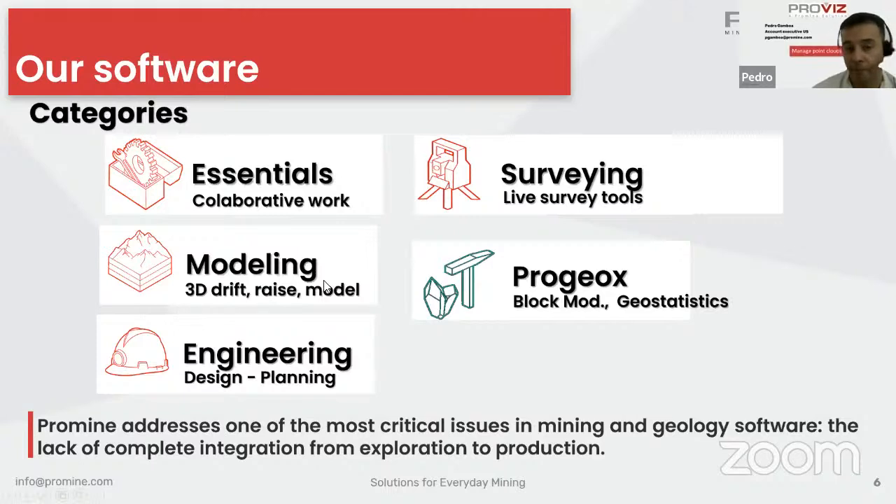We also have a module for doing 3D models, 3D drift, 3D rise design, surfaces, solids, and meshes. We have our Engineer module, which is based on drift planning, mine planning, and drift and stope design. We have our tools for surveying. And we have our ProGeox module for block modeling, geostatistics, resource estimation, among others.